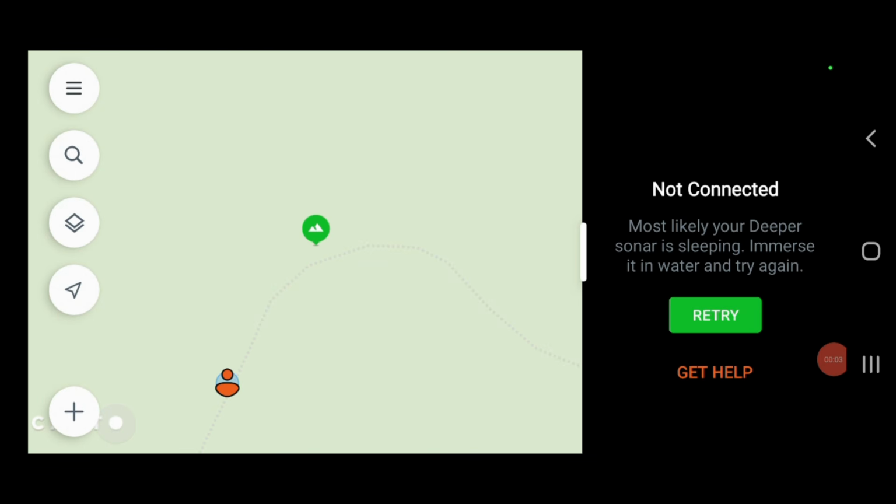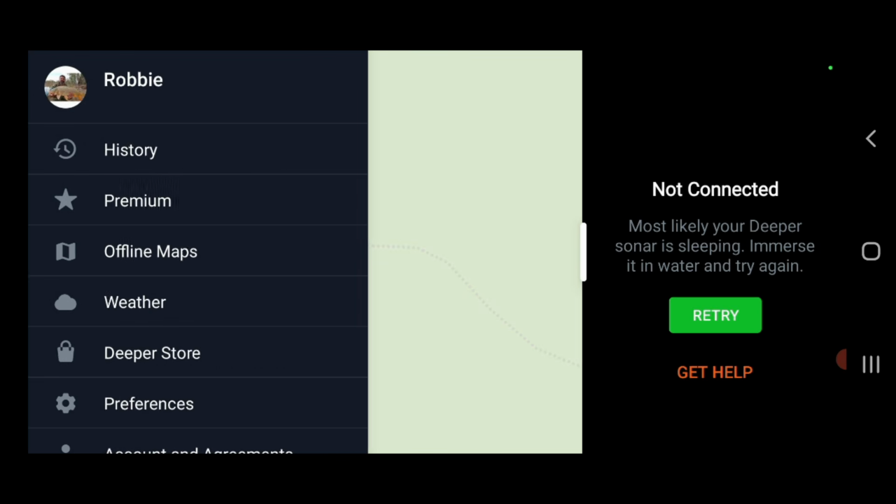Right, now I've just gone back into the app. I'm back at the car now. I've got the Deeper turned off. It's out of the water, it's dry, it's not connected anymore. I don't want to connect, so this is where we were earlier. We had to connect. But now I'm going to go to those top 3 bars on the top left hand side. I'm going to go to history.